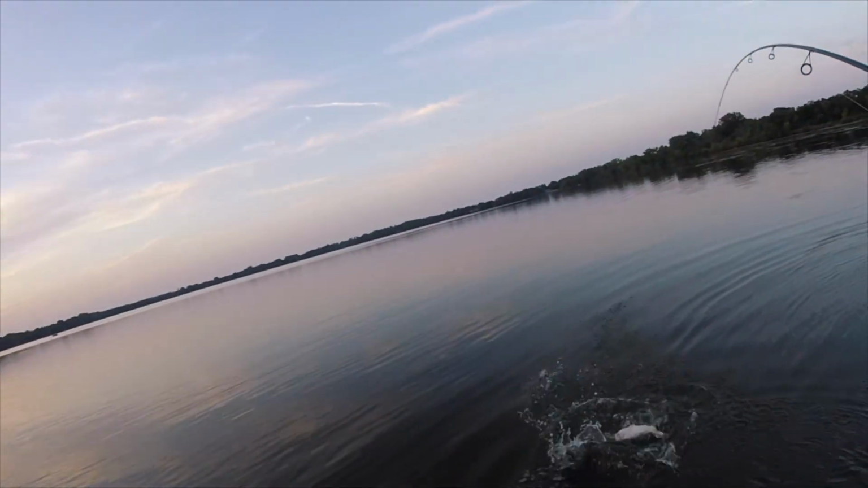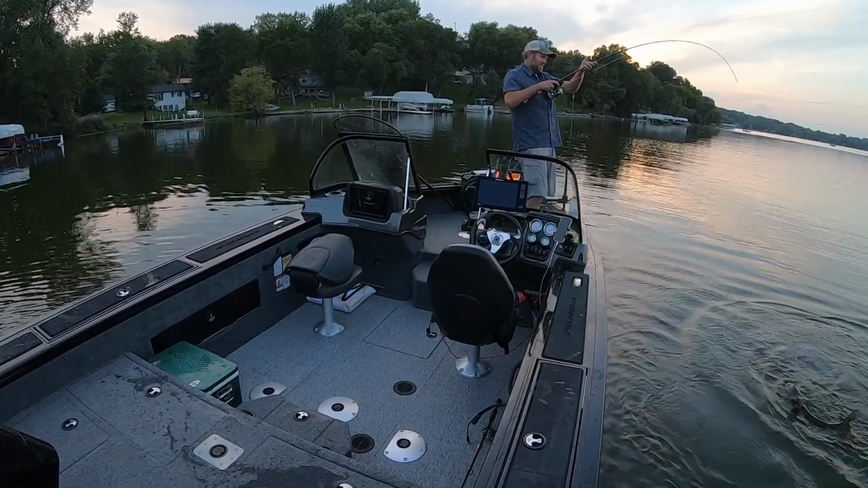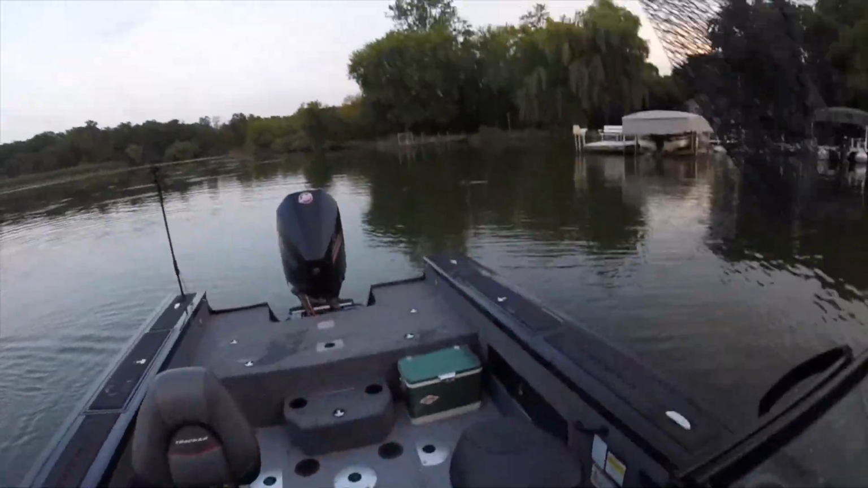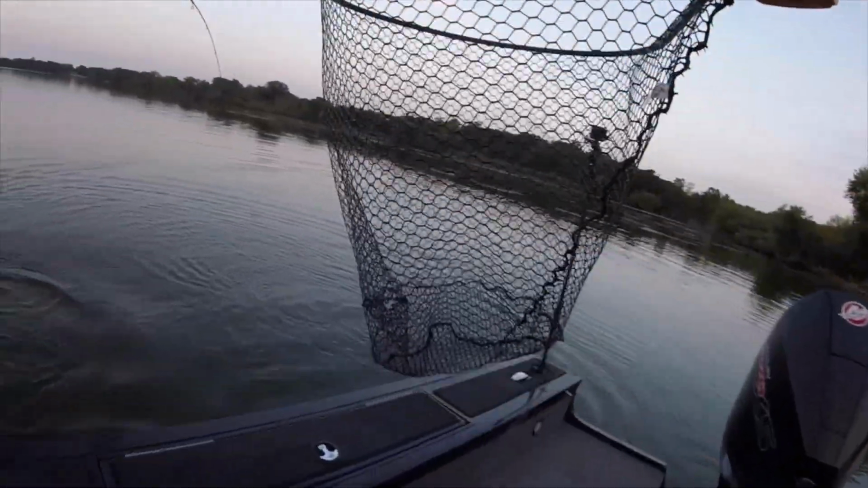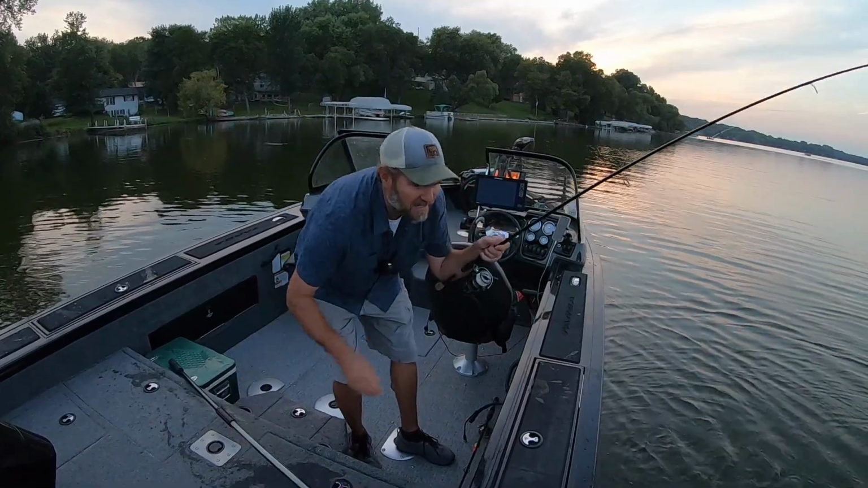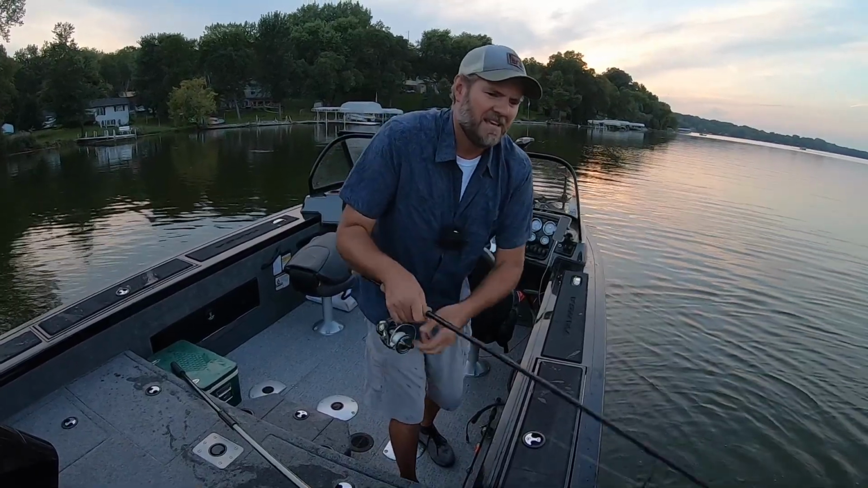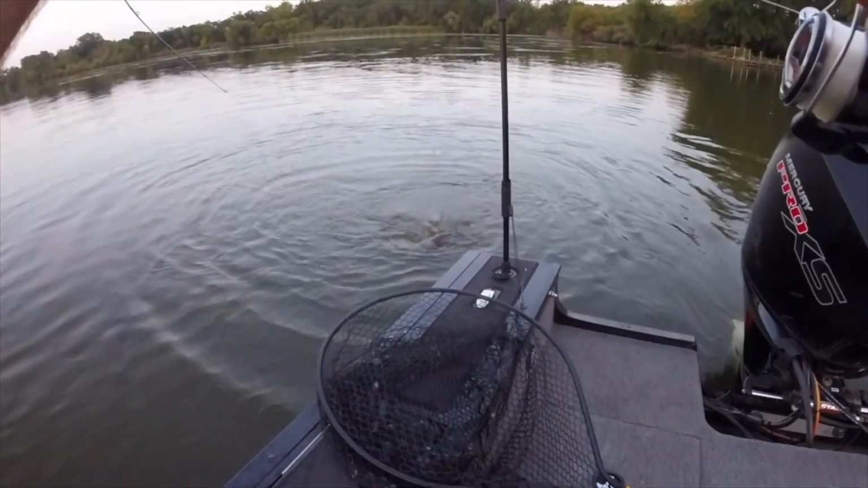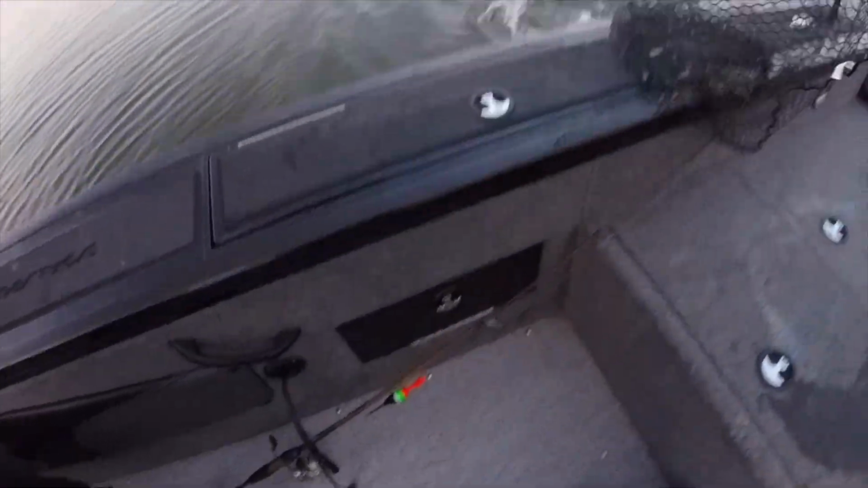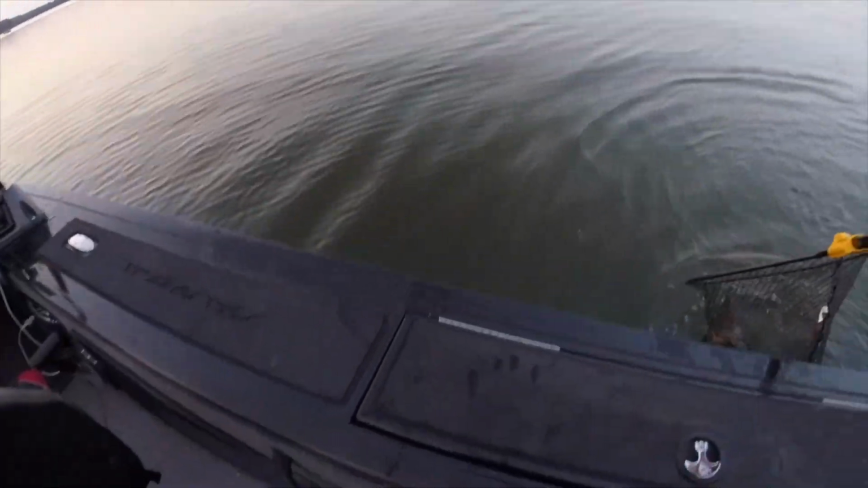Golly. Unfortunately, the fun is gonna have to end here shortly because the sun has gone down, but that's the way it goes. And this bite is probably only going to get better, but it is what it is. This is probably in the 6, 7 pound range. I don't know, maybe those bigger ones are a little deeper.